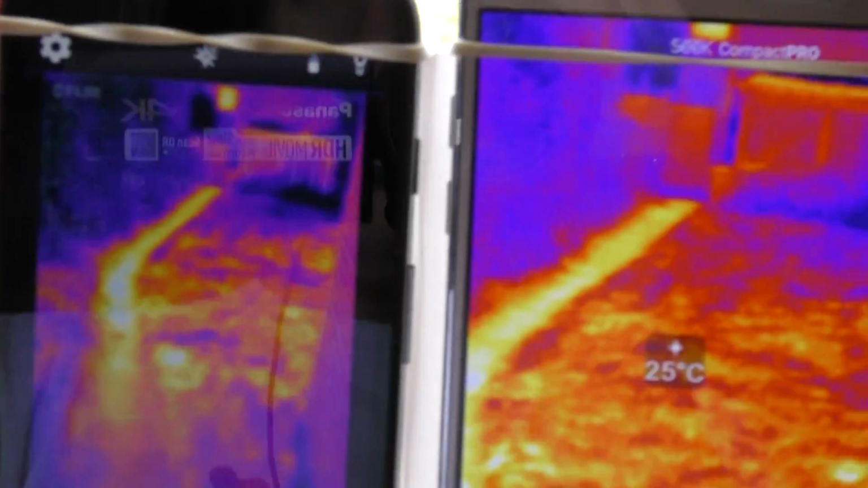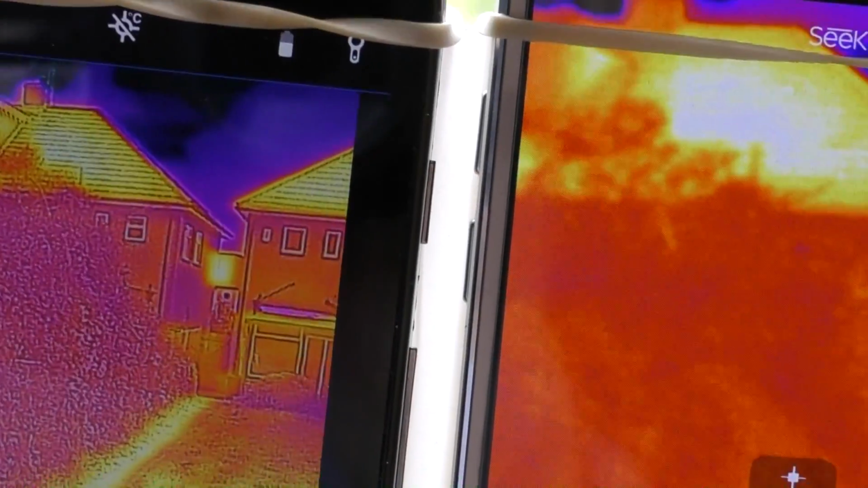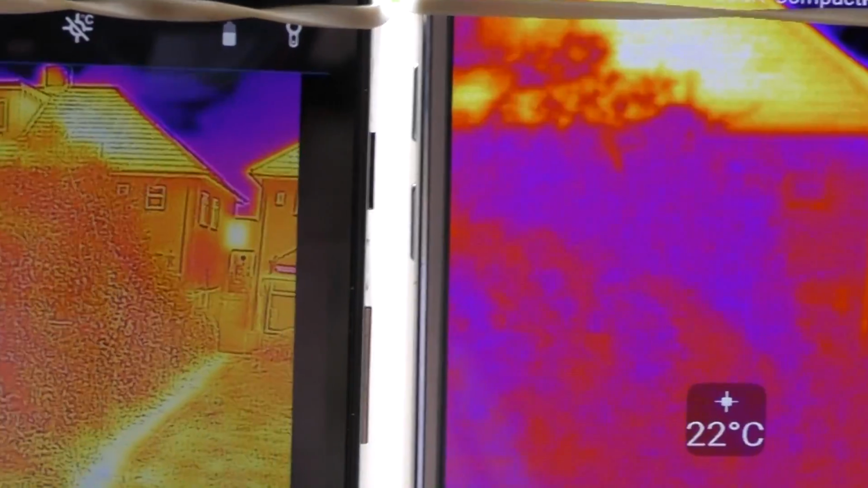And of course, once we enable the MSX on the Flir One, we get that extra outlining for detail. So for a lot of applications where you're trying to figure out what it is that's hot in a scene, that's a big advantage.